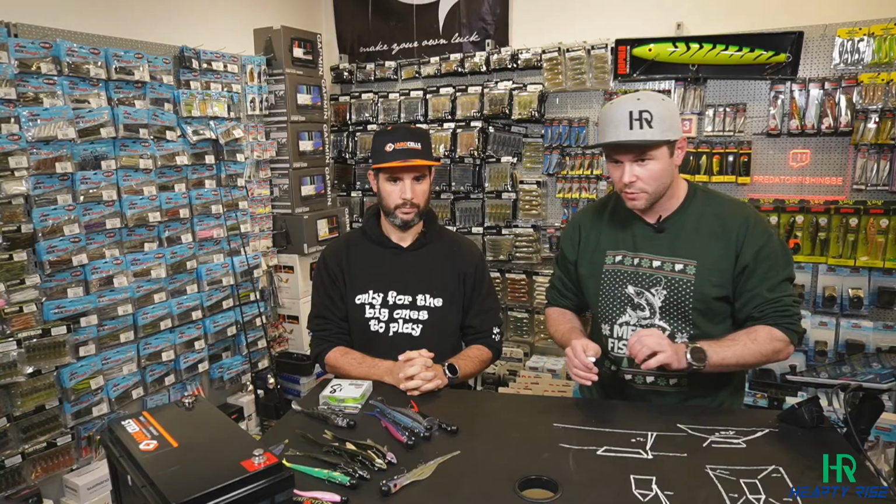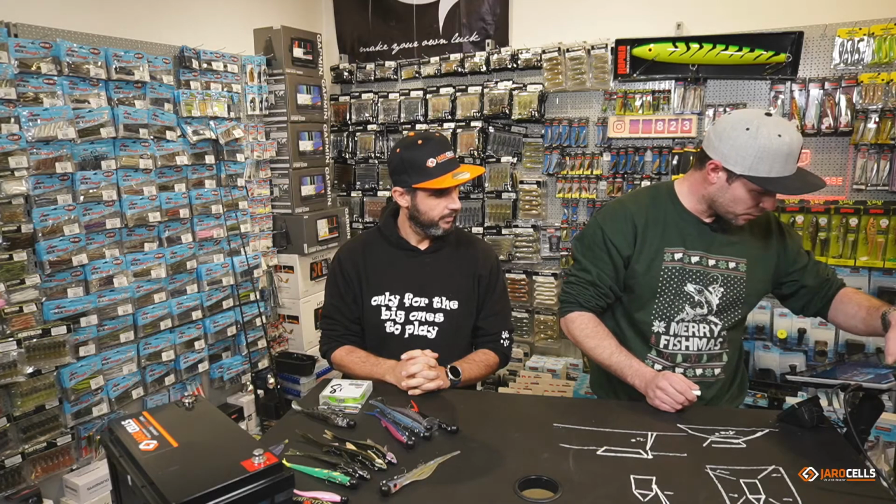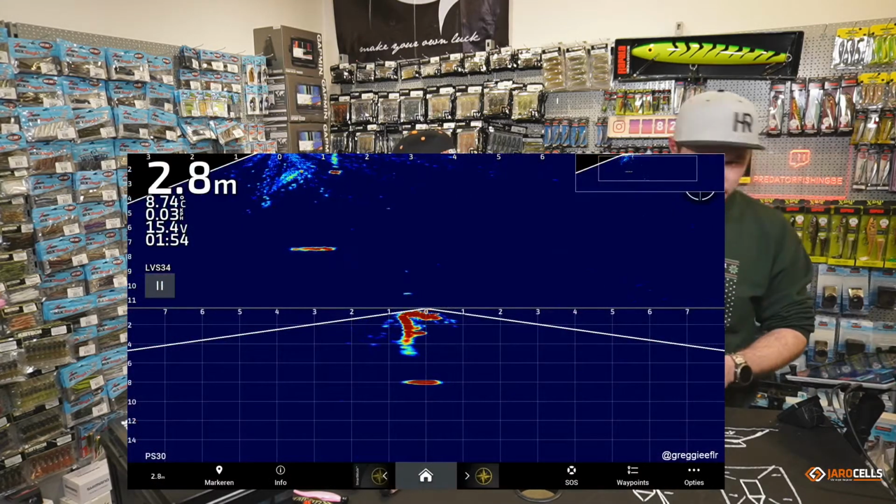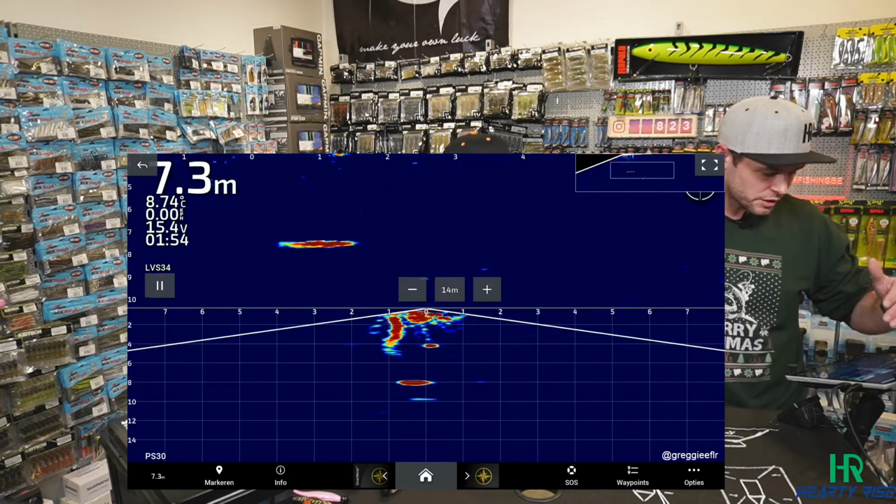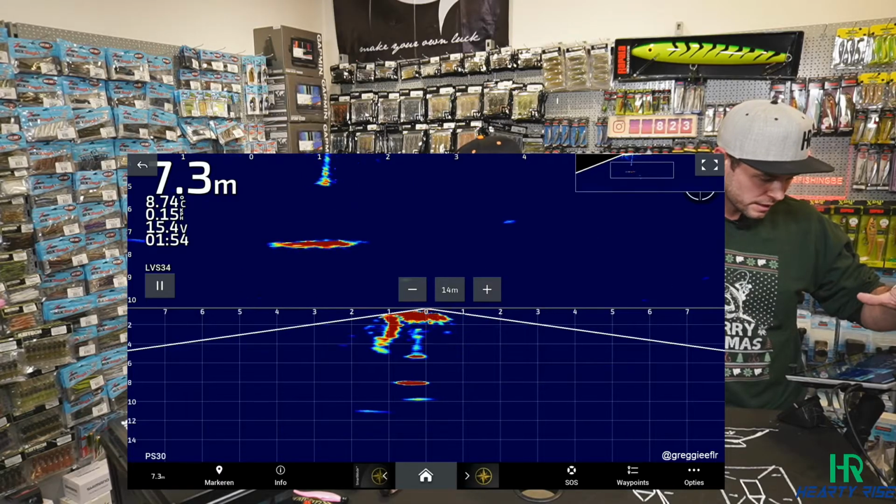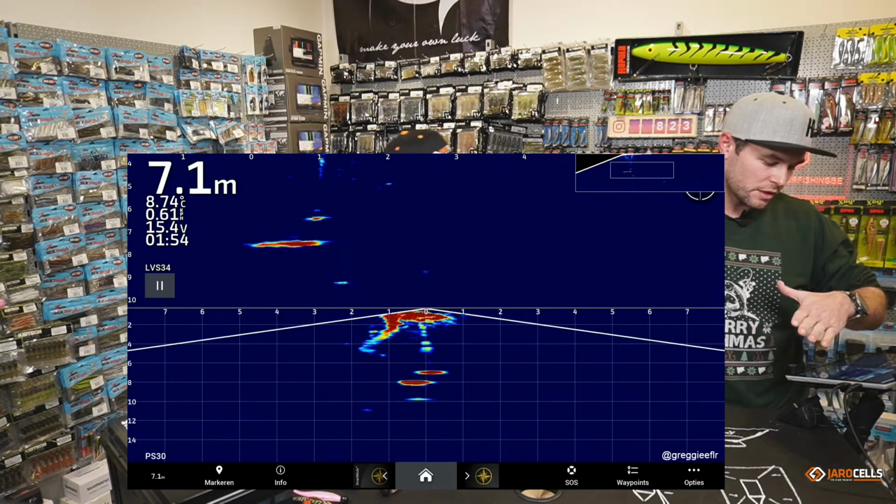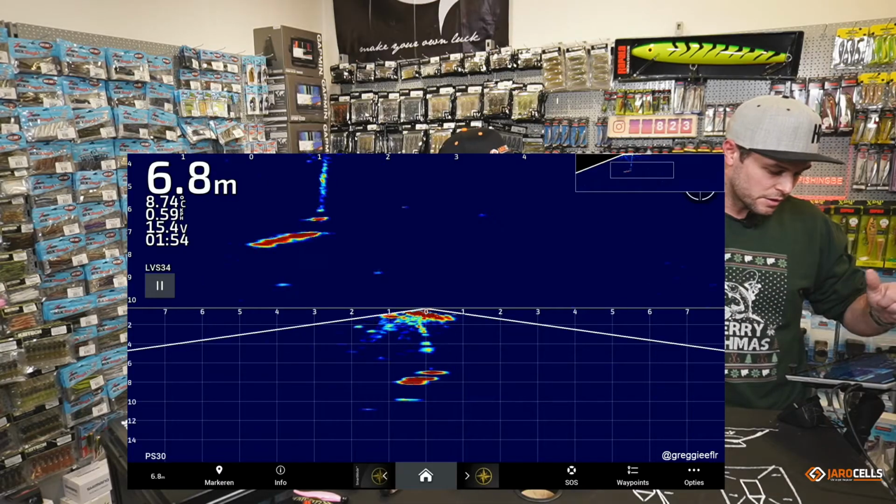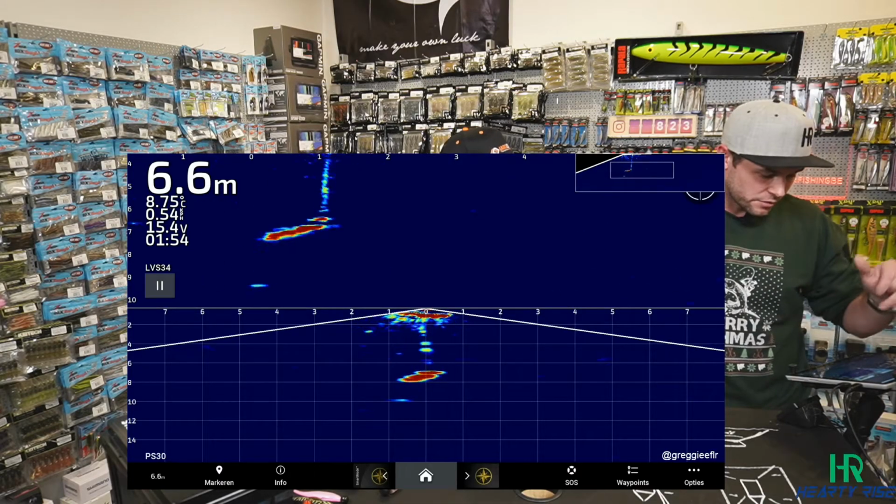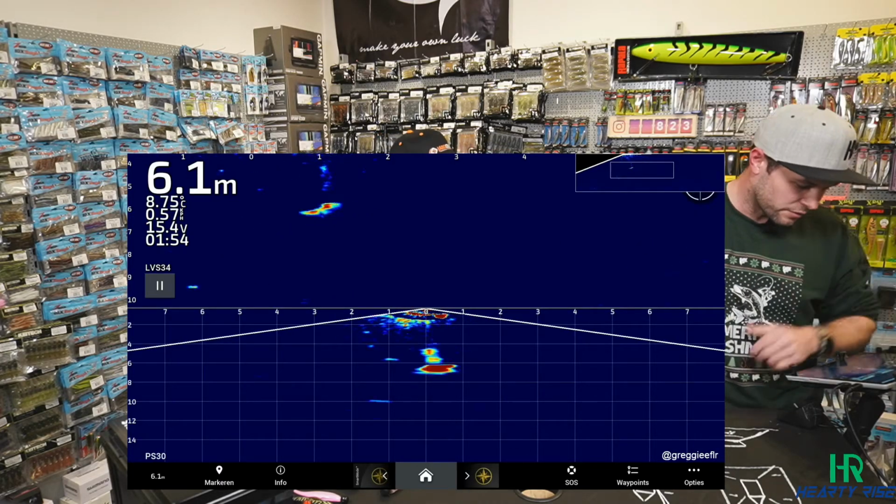Let's maybe check out some footage about LiveScope versus PS30, from our friend Greg, who is also in the chat. On top you can see the LiveScope footage. He's in about 7.3 meters of water. He's zooming in a bit, and now he's dropping, classic dropping. Underneath you can see the PS30, which is showing an image left and right of the boat. So you can see the numbers, 8 meters left, 8 meters right, and the fish is about 1 meter in front. You can see the fish looking at it.